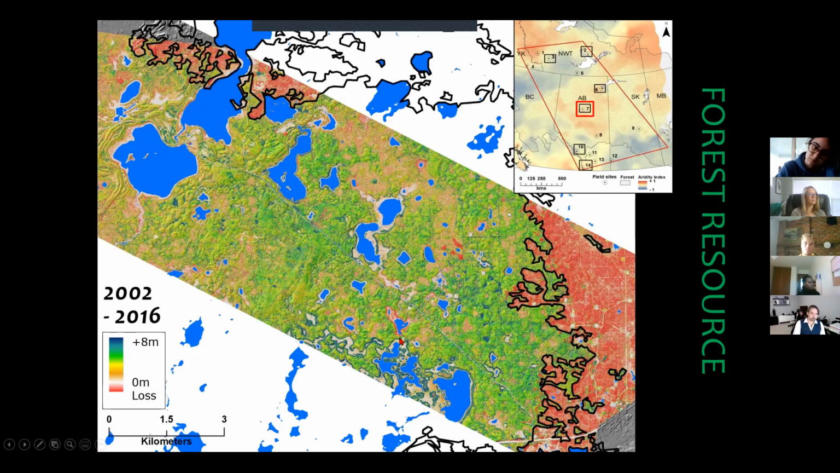This is one interesting area I'd like to highlight: here we can see some loss of canopy. If this was an open forum discussion, I'd probably ask you what that was, but I'll tell you that's actually the influence of beavers. So that's a fun observation.